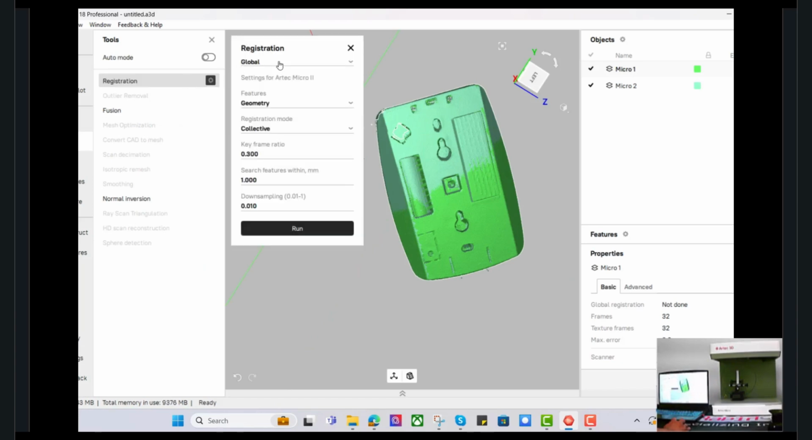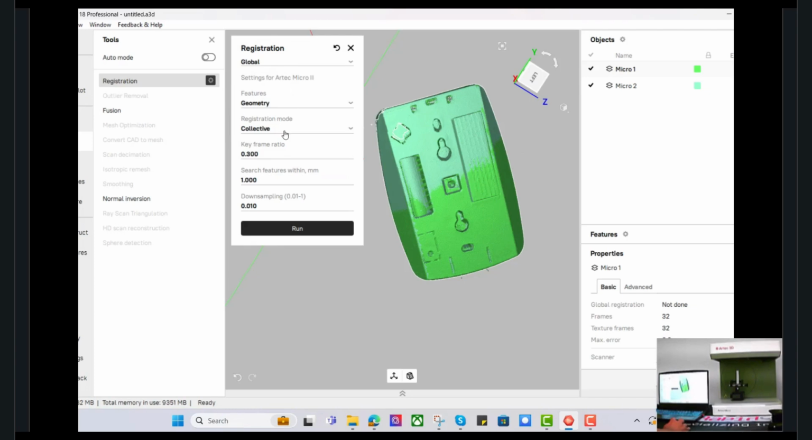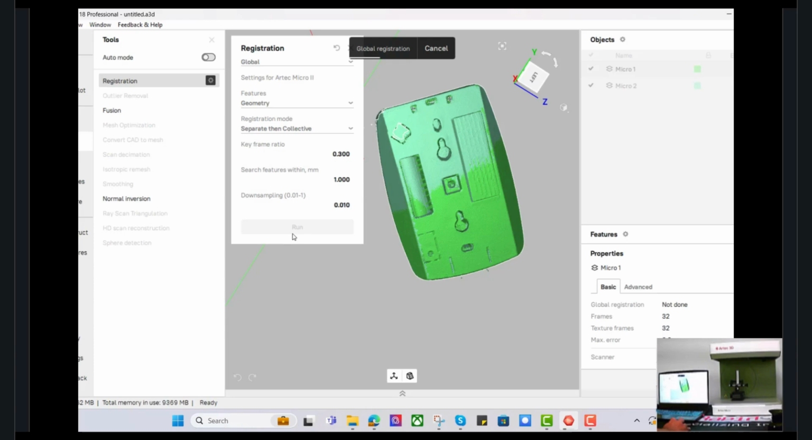This is the initial step before we register all our scans together and create our mesh. So we'll go ahead and move on to the registration. We're going to use global. Global is basically going to align all the scans that we took together. There's the ability to do fine if you want, which is the individual set of scans. We can use geometry and the color. Generally, I think with the Micro II, it's generally only the geometry, and that's what I would recommend. But we're going to go ahead and do global. We're going to use all 64 scans and do a collective. Here I'm showing you that you can actually do a separate then collective, which is the individuals scanned separately and then the whole set of scans together. But we're going to run them all together.